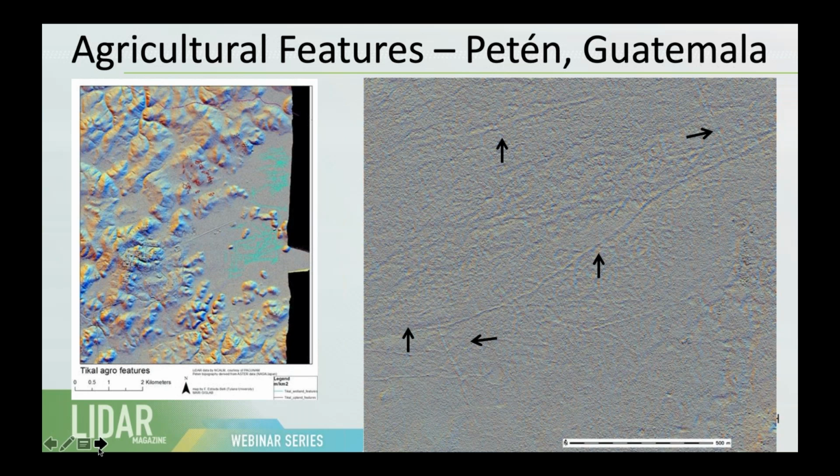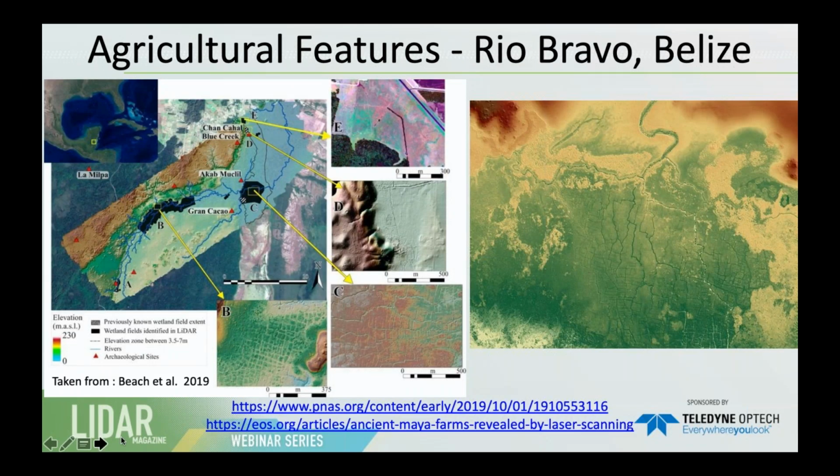But let's talk now about important things. We talk about water. Let's talk about food. In the 2016 LIDAR data from Guatemala, archaeologists started seeing these kinds of linear features on really low, flat, and usually inundated areas. And these features, although they have not been field verified, most of them are actually canals used for irrigation of agricultural fields. So it's really cool that through LIDAR we are able to see these features.